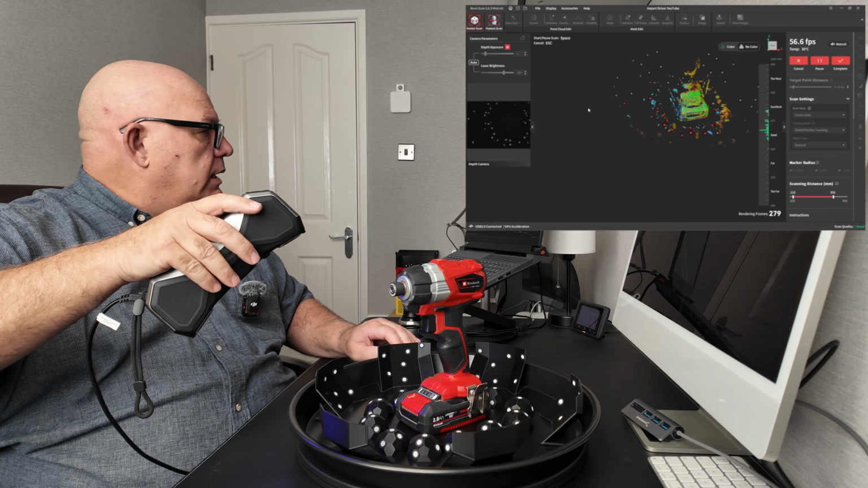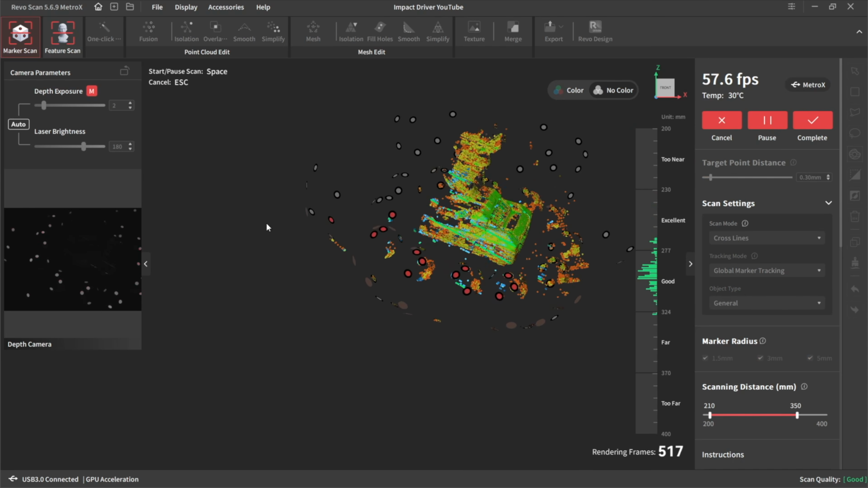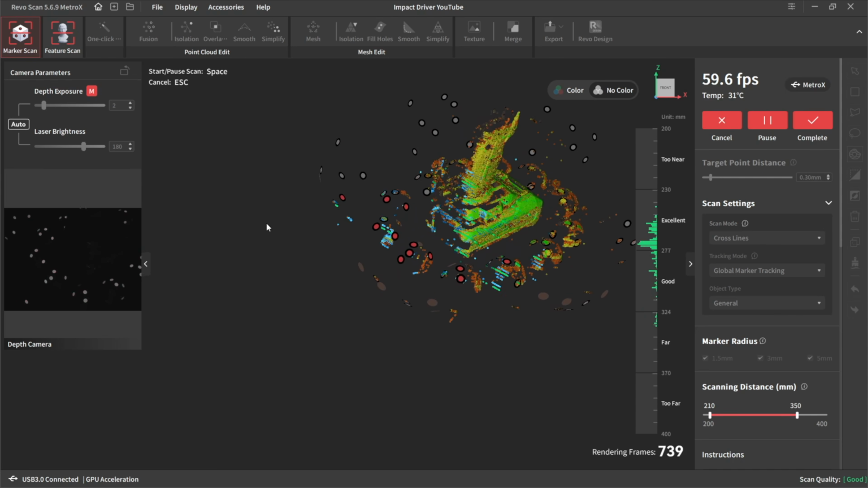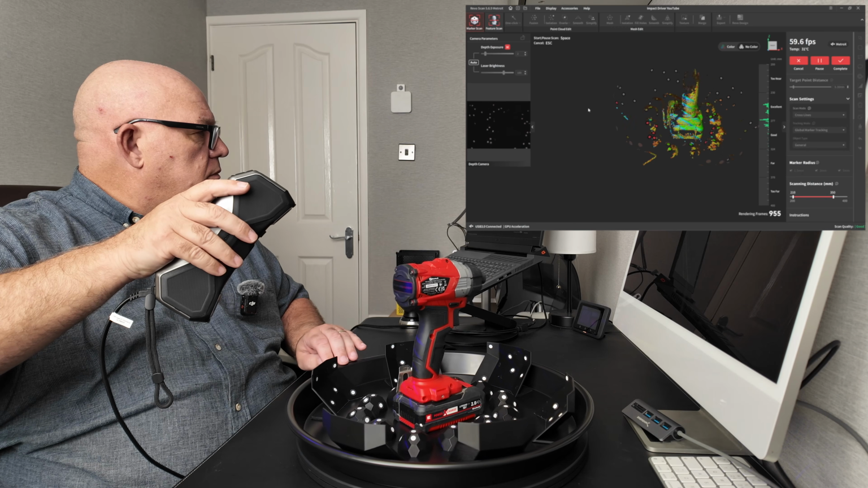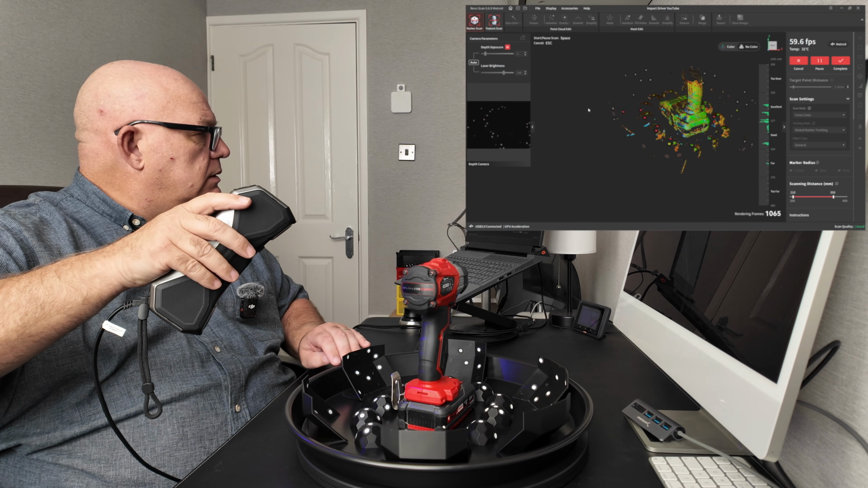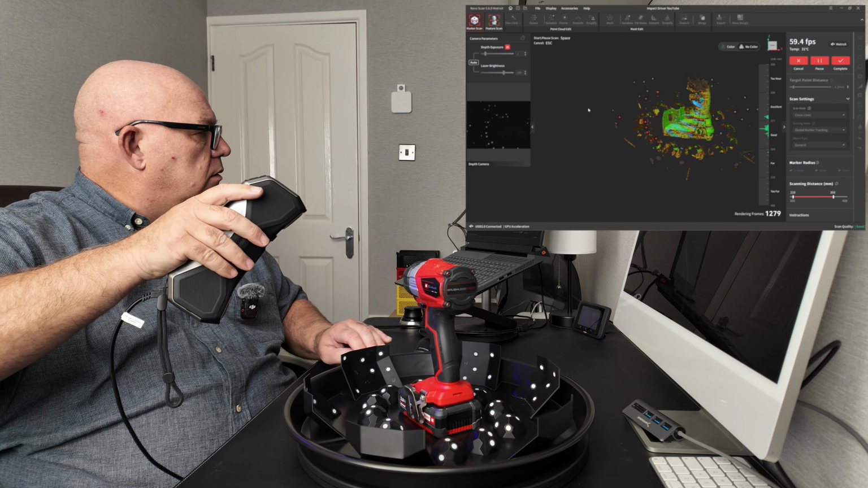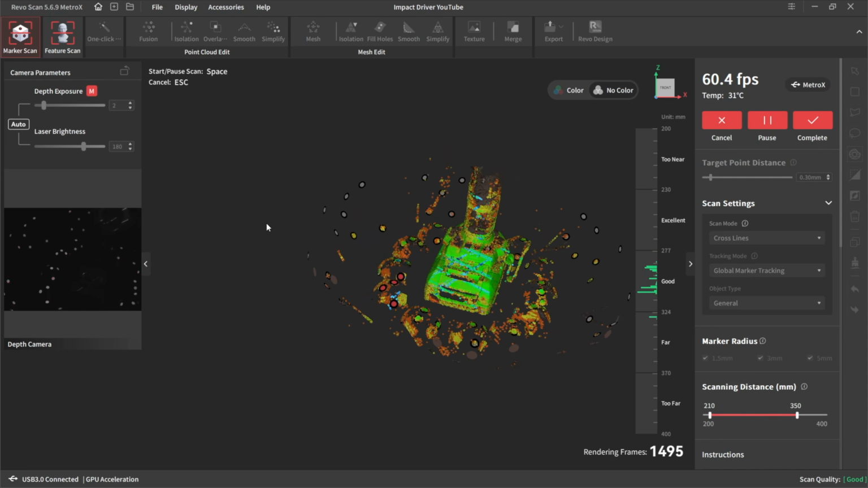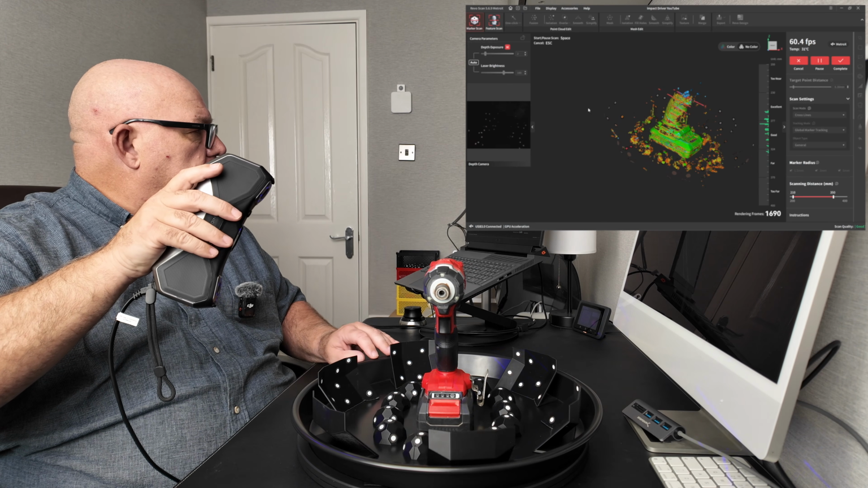Now as you can see, it's starting to scan this well. The battery and the base is coming in quite well at the bottom. So let's go all the way around the base, because them markers are quite close to it. Let's just come around the base here. Now let's try and go up to the top.